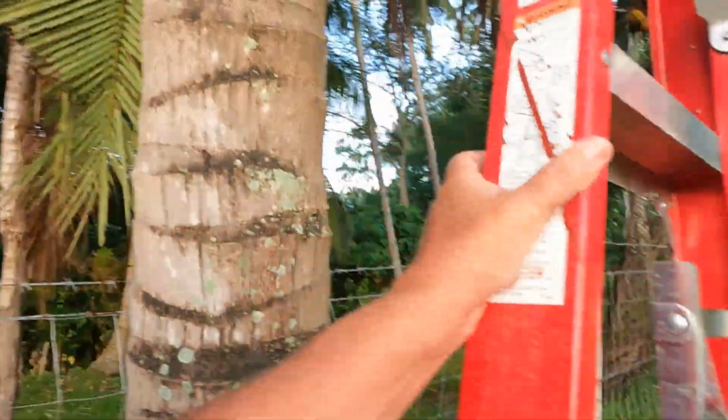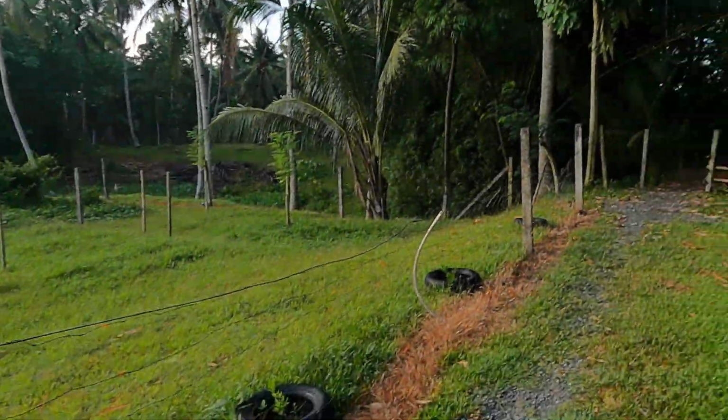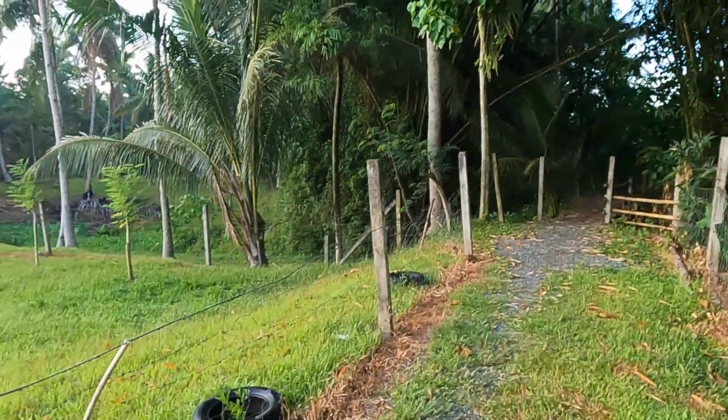So I'm going to send John, our friend. Oh, my dog just... Who brought this bloody ladder? Come on. Let's go to the back, see if there's any snakes this morning.